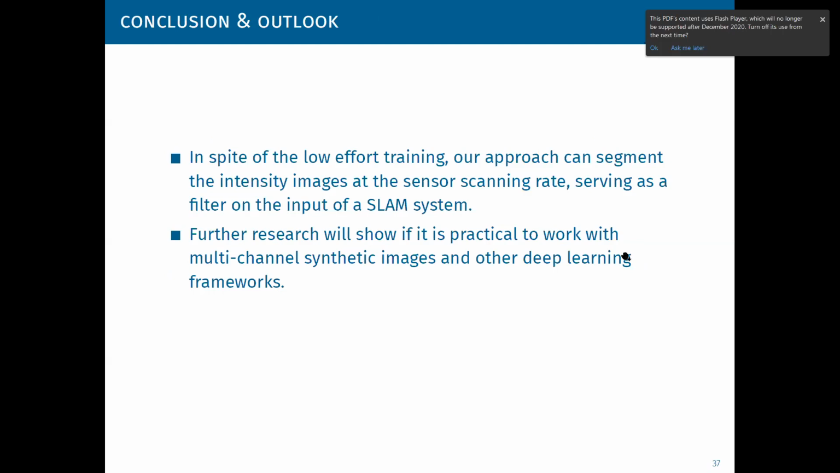So also a short outlook for our further research. We will try to show if it is practical to work with multi-channel synthesized images, so using together depth and intensity for inference on moving objects, perhaps also for semantic segmentation. We also try to adopt different deep learning frameworks and test them with our synthesized intensity and perhaps multi-channel images.